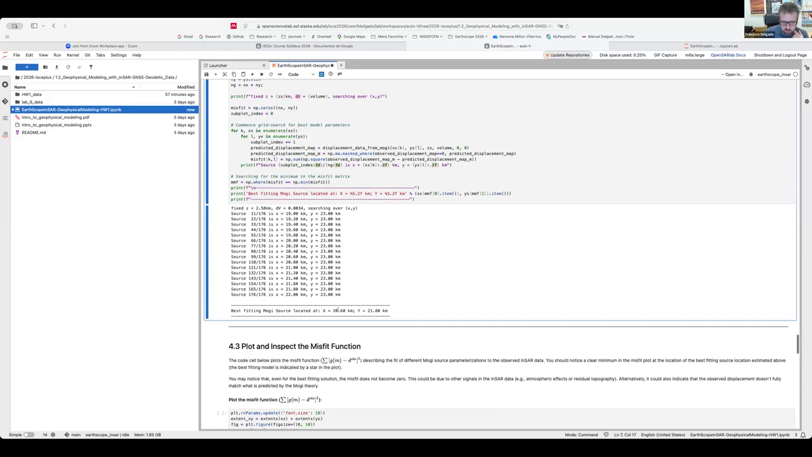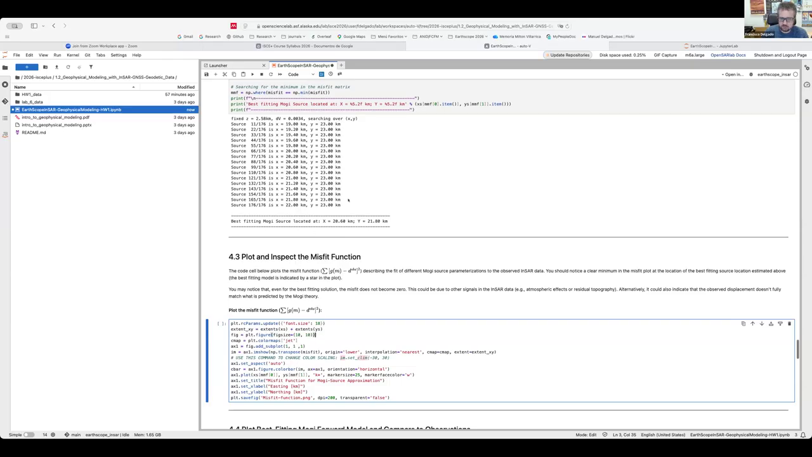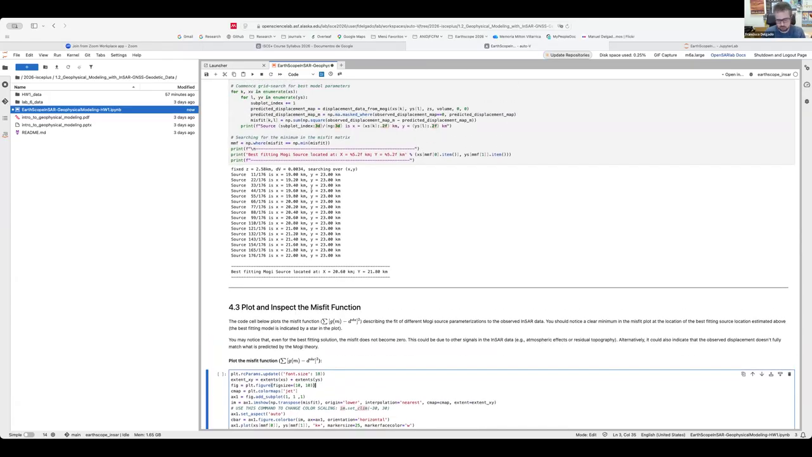The code found that, given a fixed depth and a fixed source volume change, the best fit source is located at X equal to 20.6 kilometers and Y equal to 21.8 kilometers. This is done by calculating the misfit function for all the combinations of parameters.